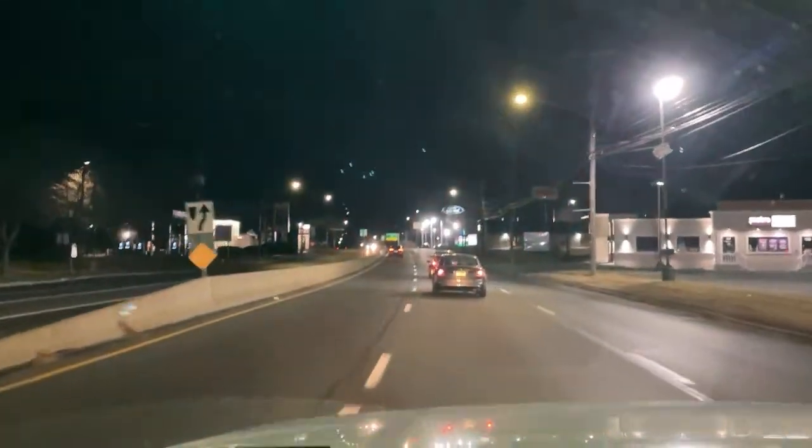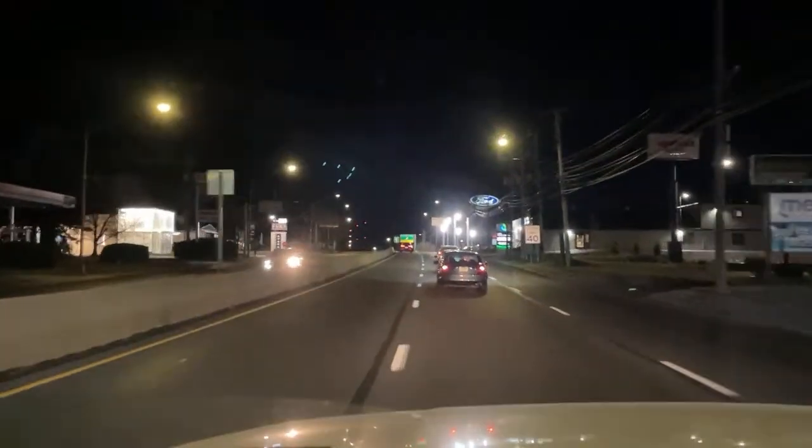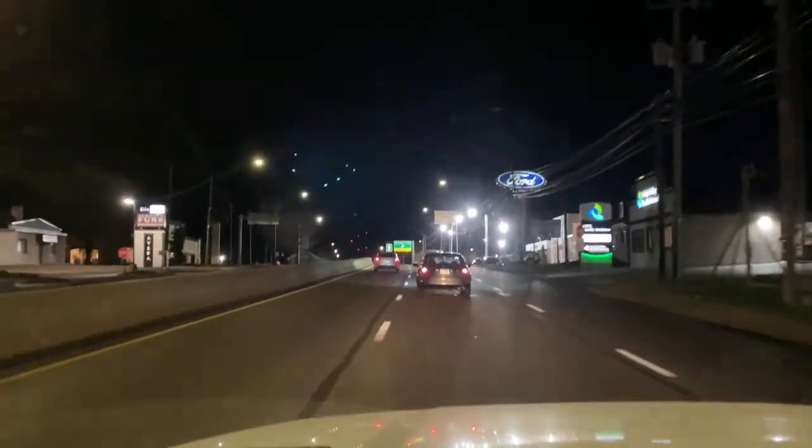24 County. Tilly 24. We're on scene in the area. Tap 4. 2 NCP, starter mileage.